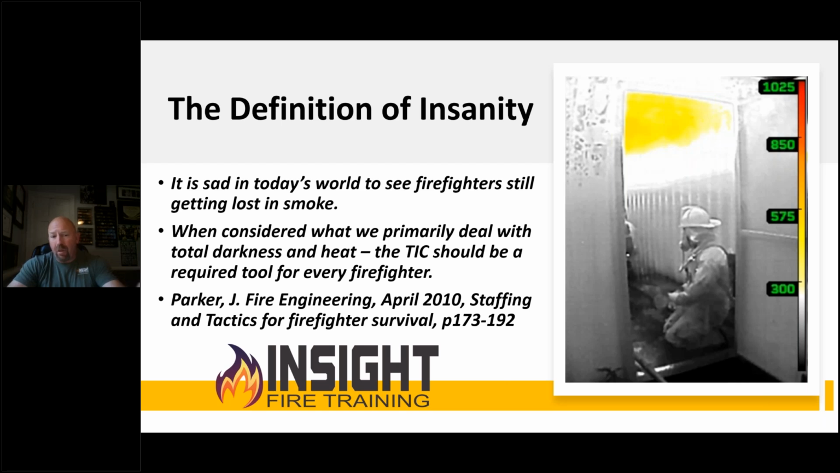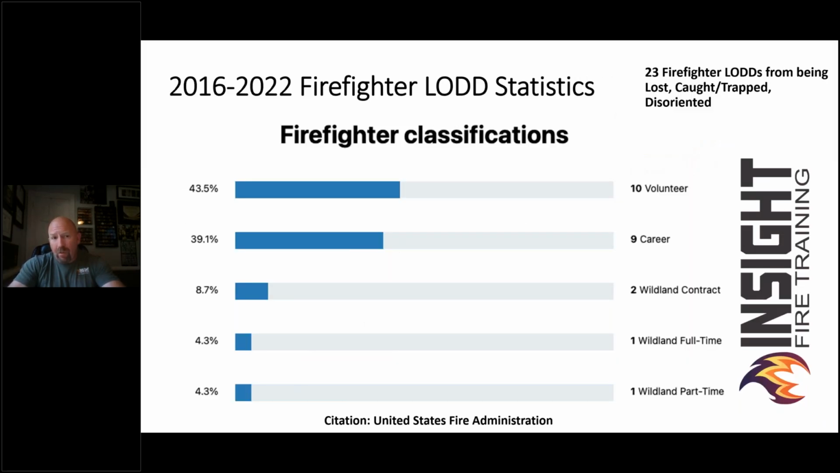This comes from an article from Fire Engineering from Jay Parker in 2010 on staffing and tactics for firefighter survival. I'm telling you, it's going to come to the point where, like past devices used to be separate from us, now they're integrated. It's going to be mandatory. So why don't we get ahead of the curve, learn the technology, learn how to use it properly, learn the contraindications, which is part of our training standards if you read them, and use these to win on the fire ground and help firefighters get home.